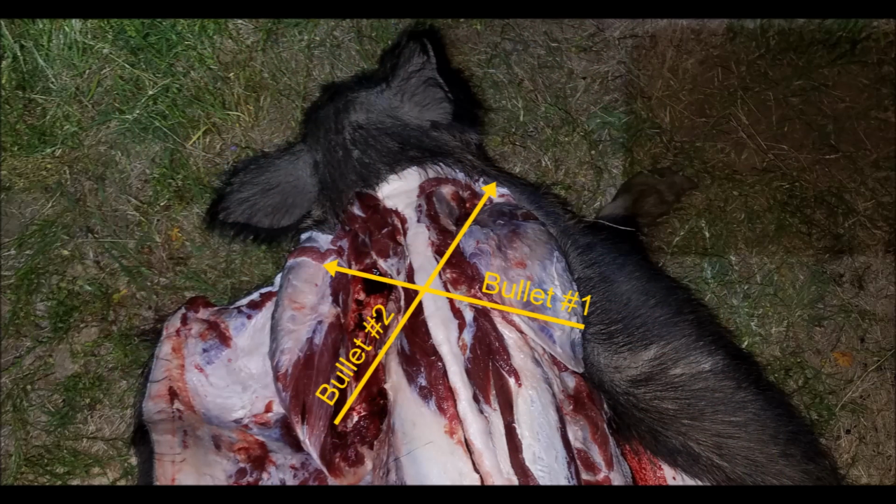So bullet 1 actually entered on the right hand side beneath the scapula, entered the rib cage, breaking a rib, going through the circulatory system. I don't know if it clipped the heart or not, but it hit a major blood vessel anyway. Crossing through, breaking more ribs, and going through the scapula on the left side where it stopped underneath the shield.